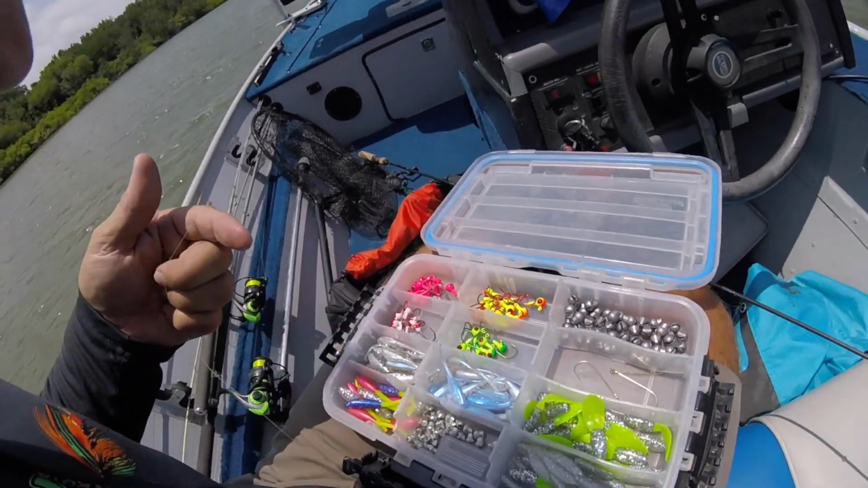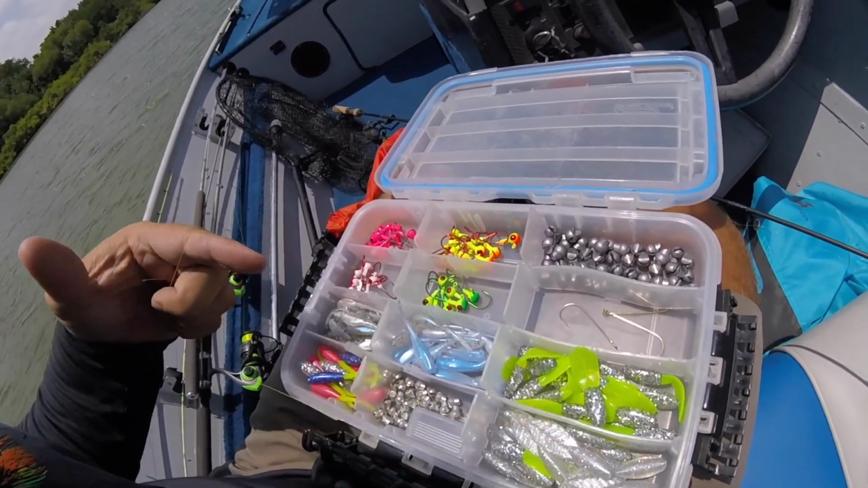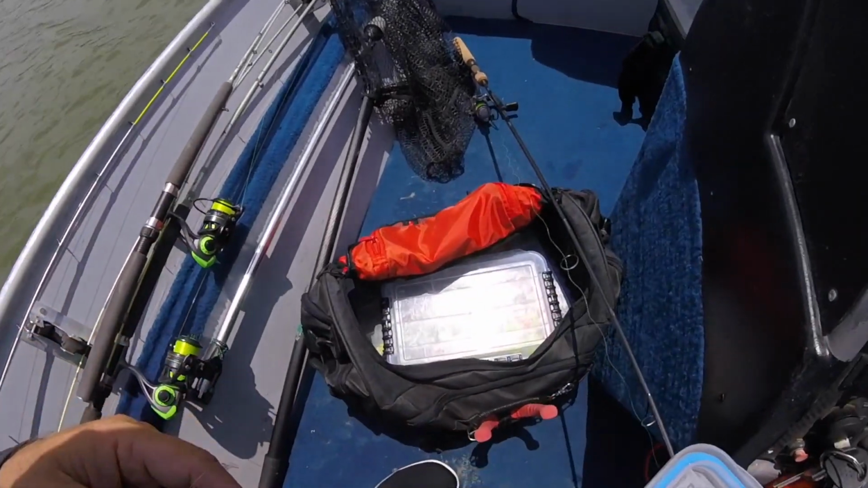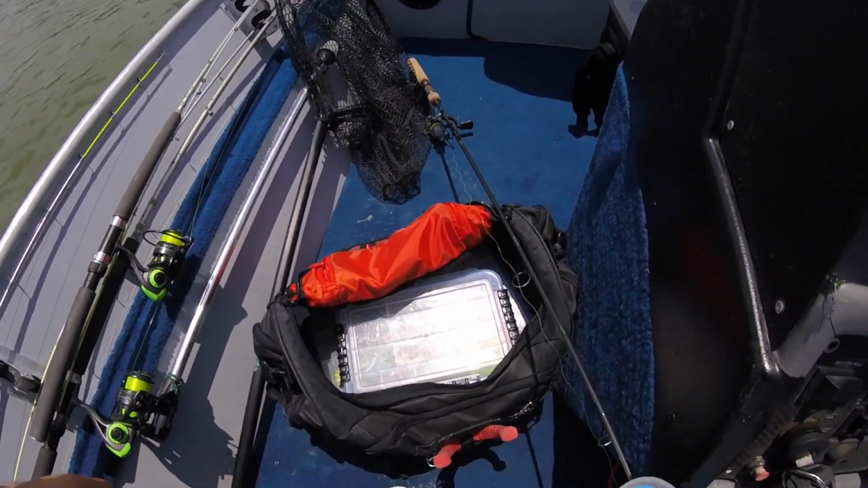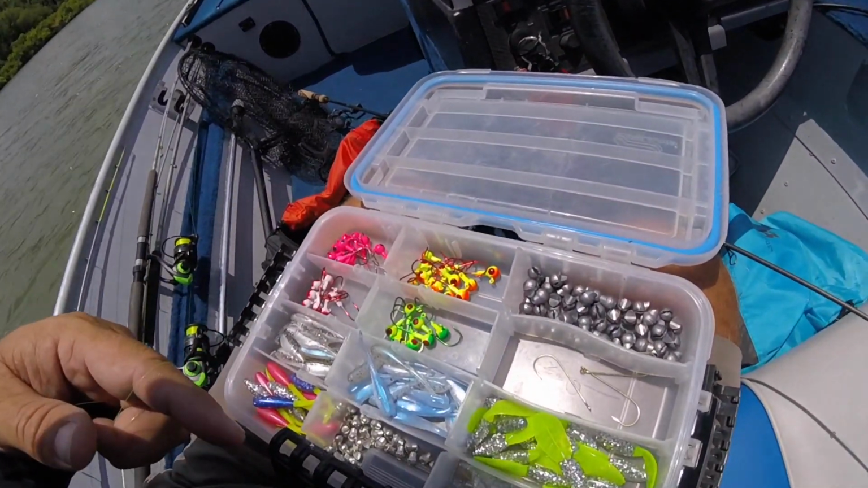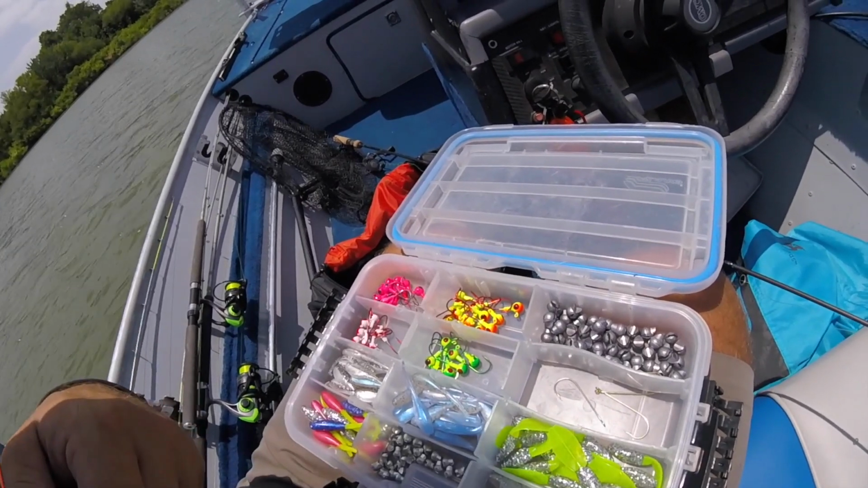If I had to go anywhere and only take one small box of jigs or gear to fish for the whole day, it'd be this box right here. I've got several other boxes, all different kinds of colors, all different kinds of sizes, but this is my go-to quick box. Something I suggest you guys do. Make you a little quick box. Let's see if my quick box works.